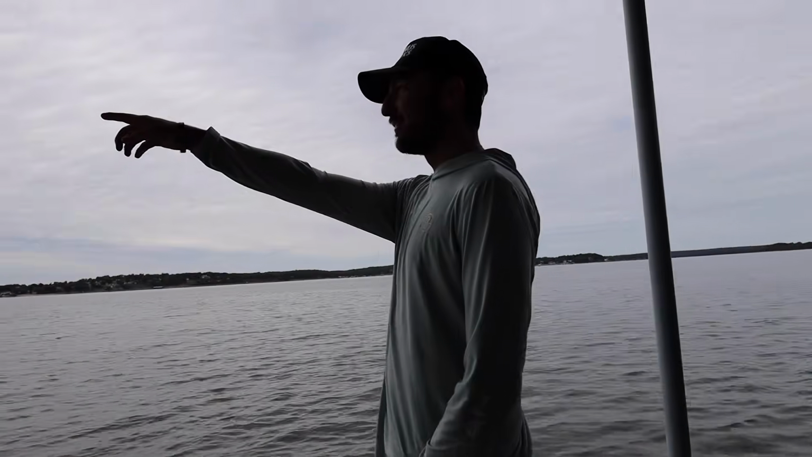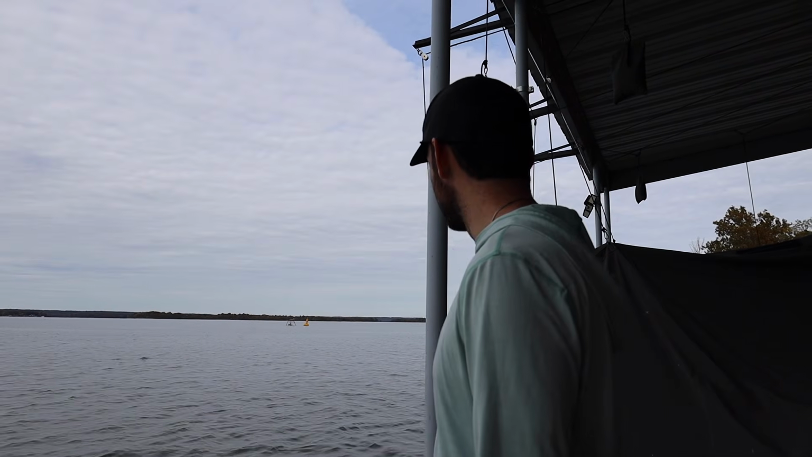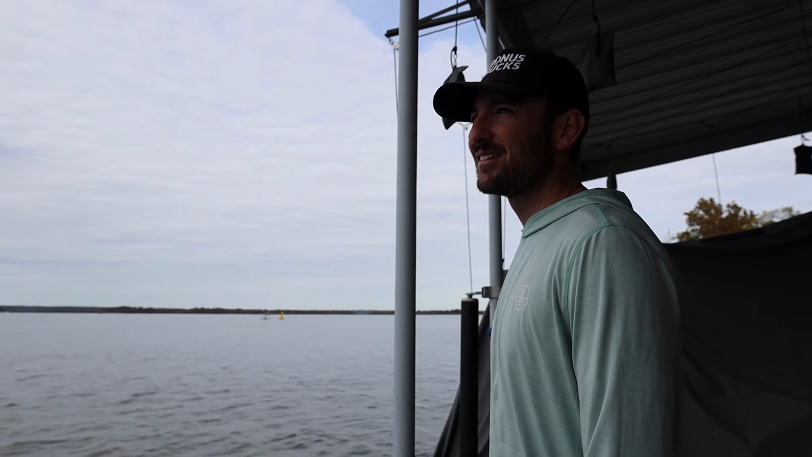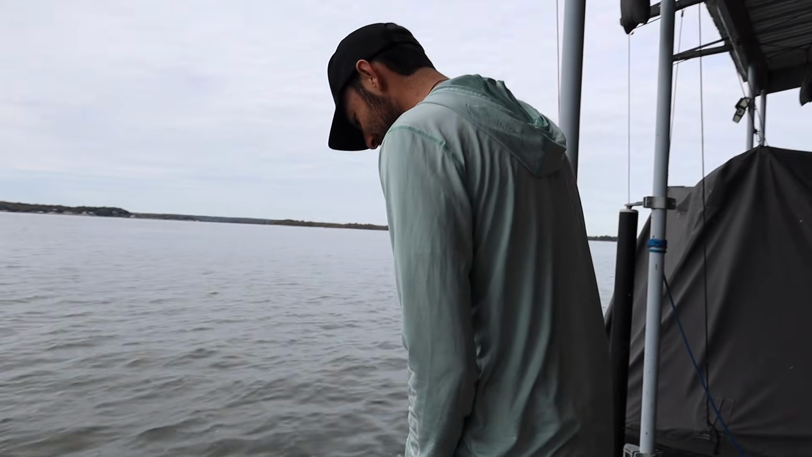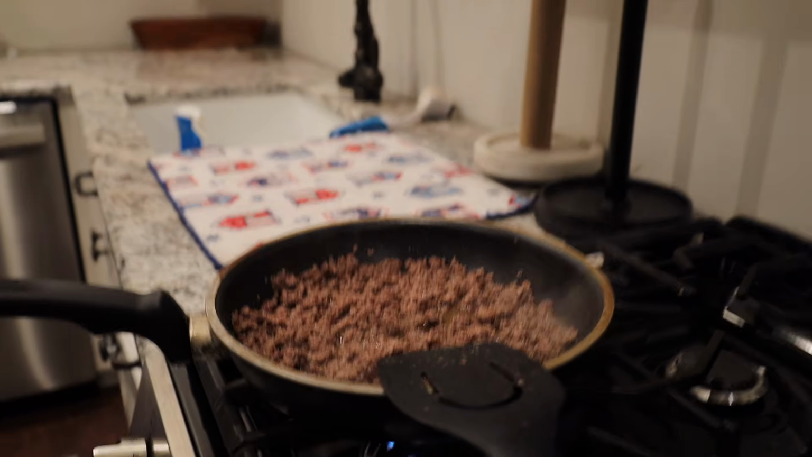We got somebody already fishing through this line of docks here. They were saying there's like 200 boats in the tournament this weekend. It's some kind of big bass championship classic or something. Saturday and Sunday, so there's gonna be like 400 boats total. Everything's gonna be hit.